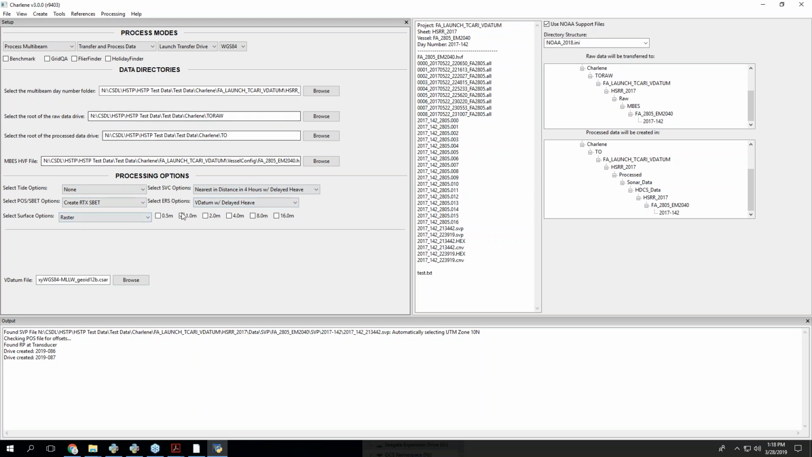There's another way of doing it that I'll show you later, but for right now, we'll just do it this way, because this takes 20 minutes and I want to get it started. Okay, so we're going to go ahead and make a raster 1 meter surface. Here's a VDatum. Let's do this because I want to illustrate a few things.